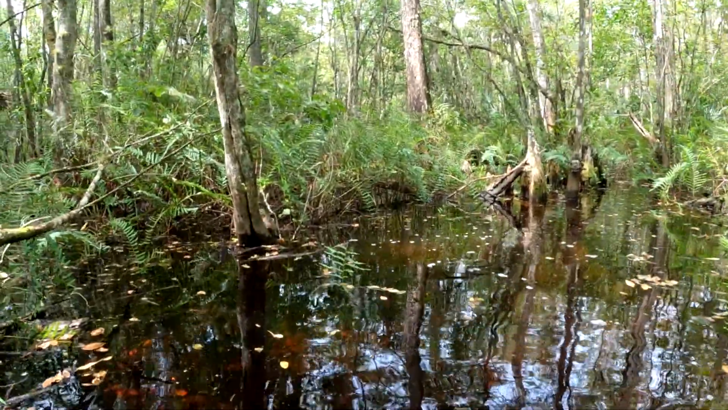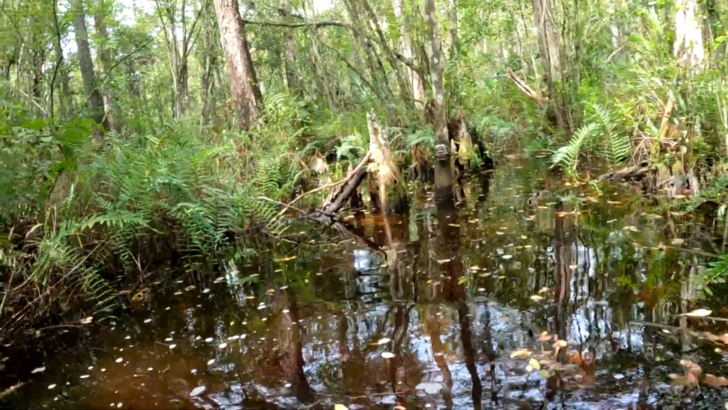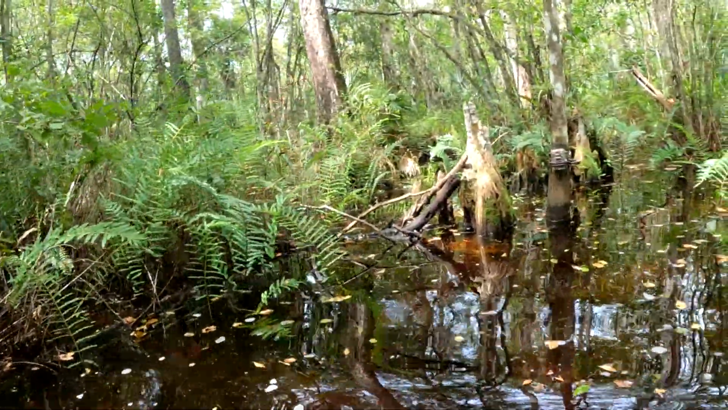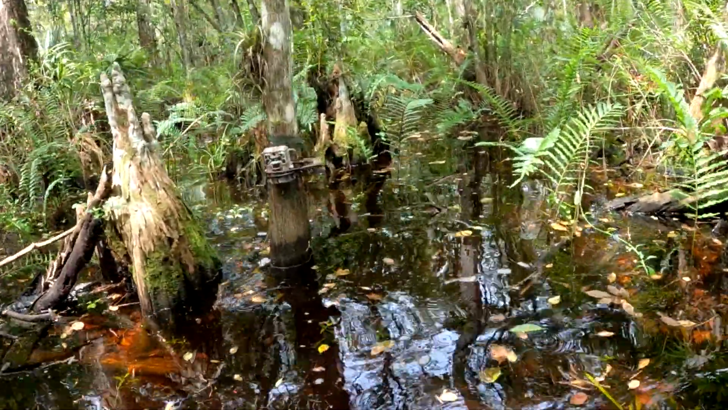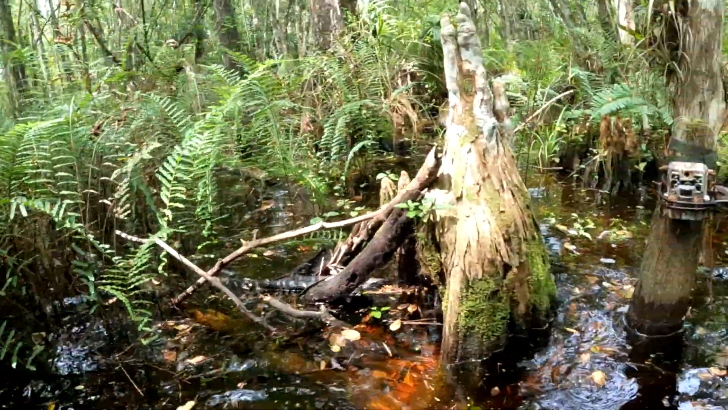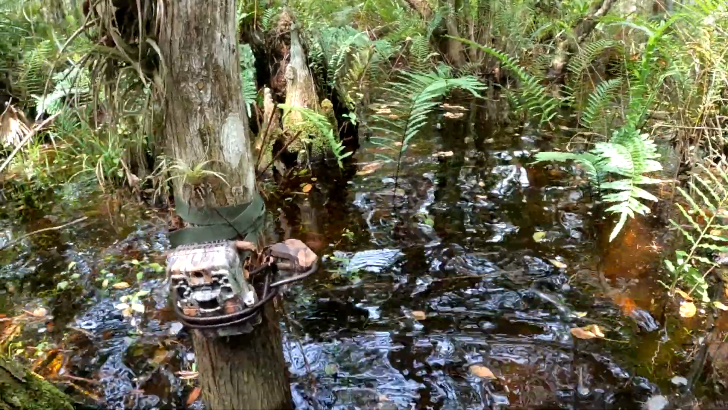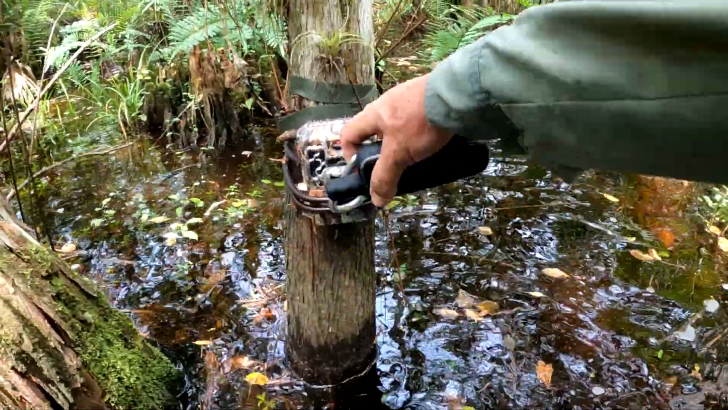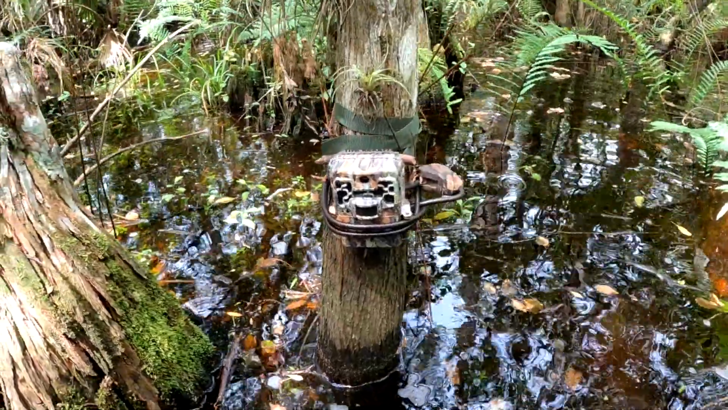So that slough we were just in is a few hundred yards that way, and then you got that slough behind us that we just saw, and then right through here is a trail that these animals are using to get from one to the other. So that's pretty good. But I don't know if I have a dry spot to put all my gear, but we'll go ahead and open that thing up, see if it's still working.